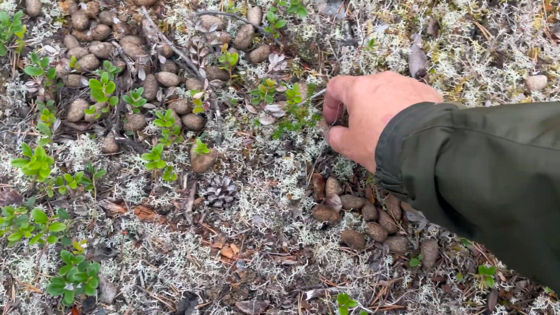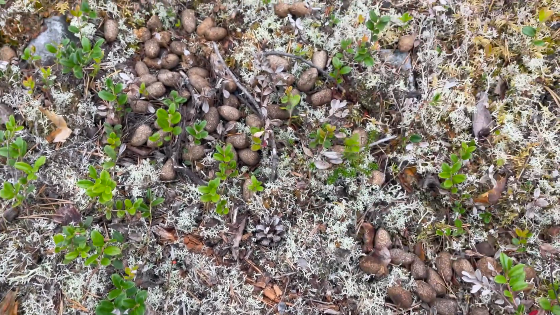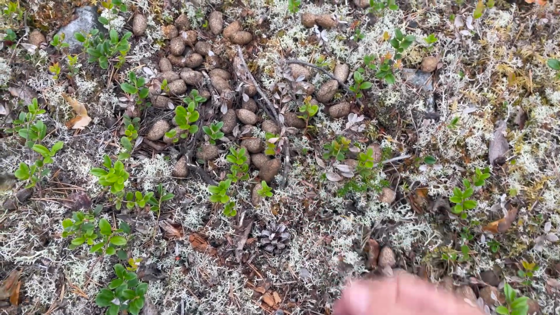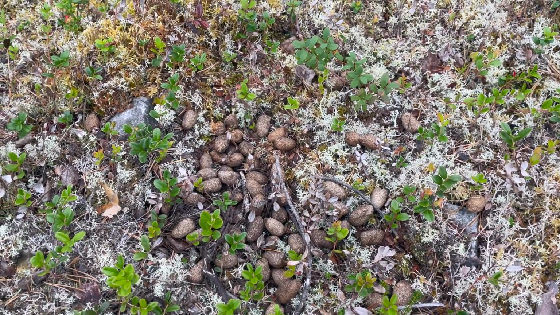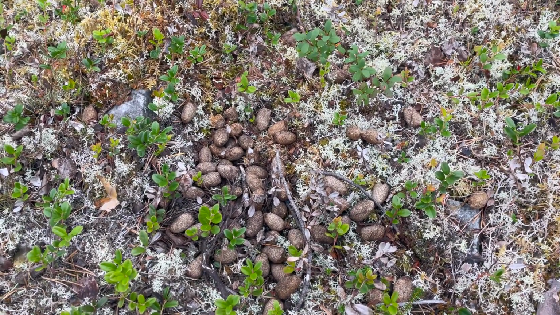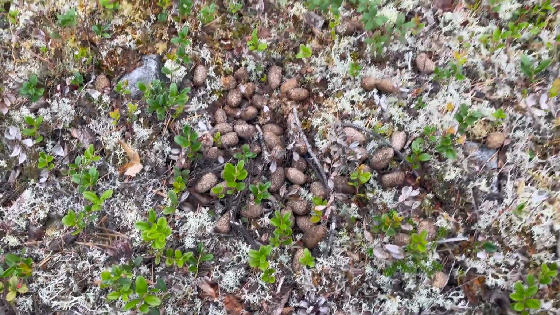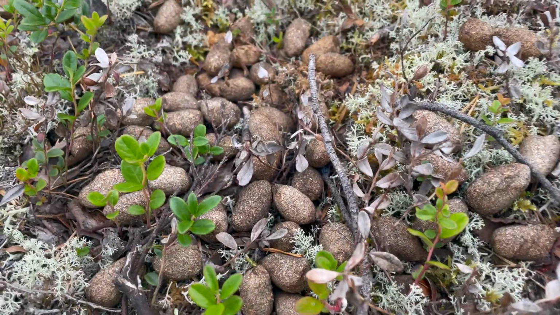It's definitely moose poop, but it's very dry. I know we've just had a bit of rain, and it's got a slight smell to it still. Now, part of me is tempted to take a few of these home and put them in a jar. I'm not sure that would go down too well with the missus, but nonetheless, definite signs that moose are here.